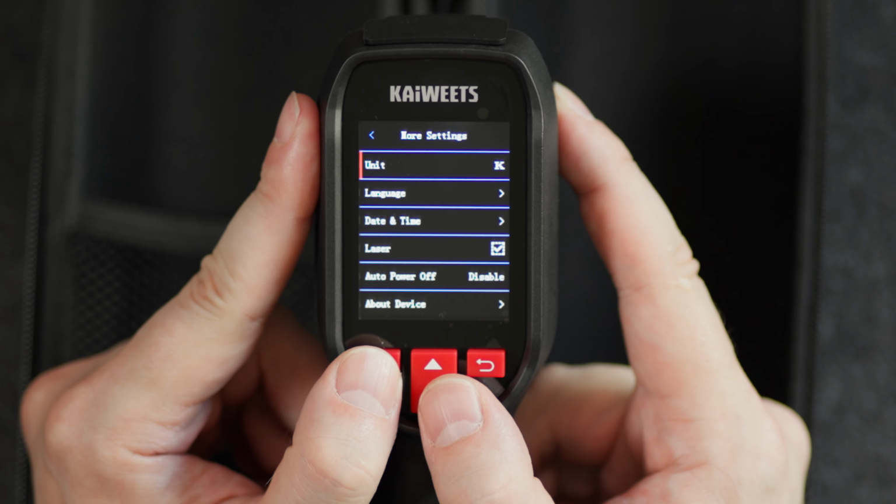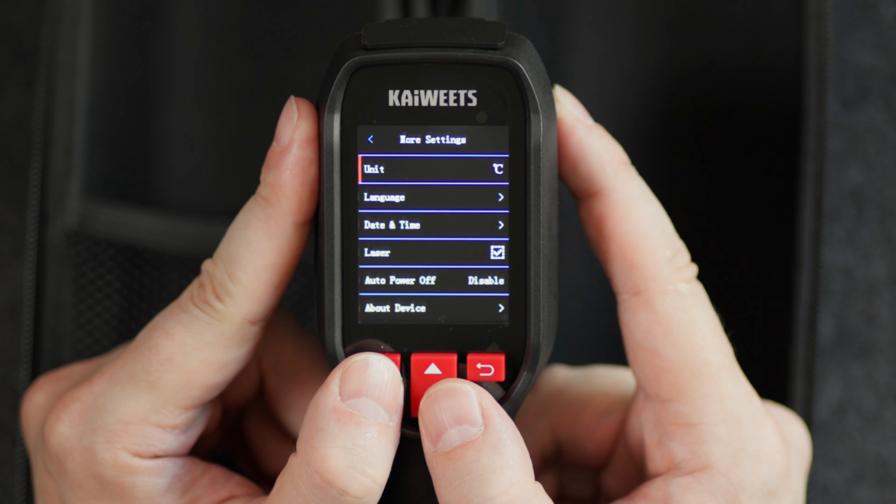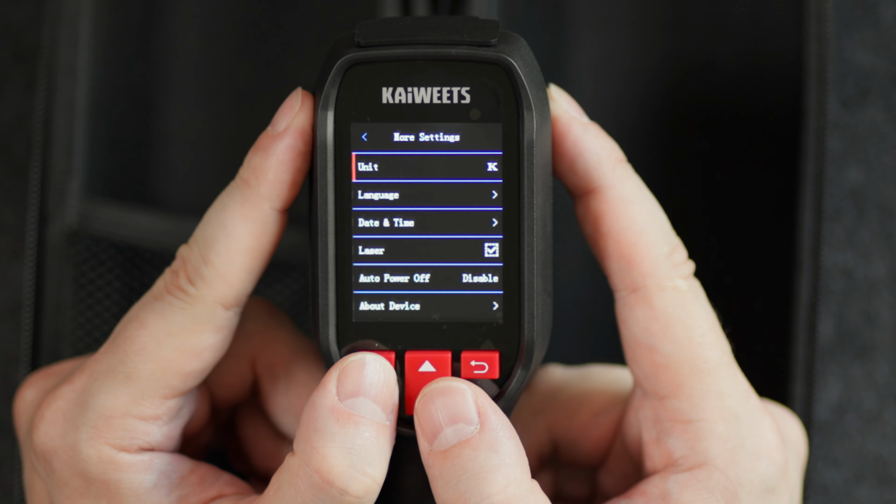More settings, you can actually choose units: Fahrenheit, Celsius, and I'm assuming that's Kelvin.